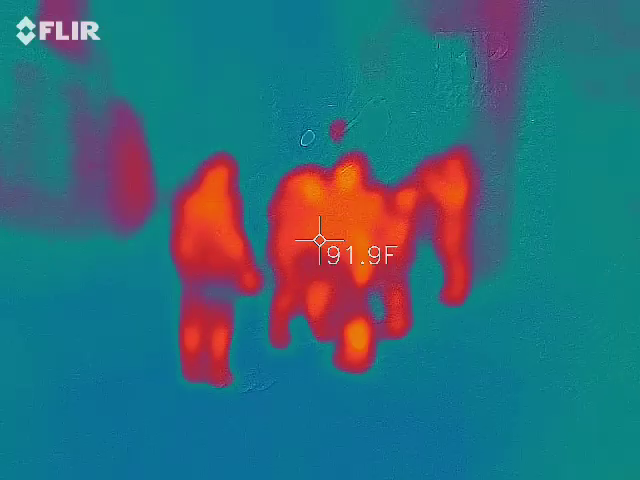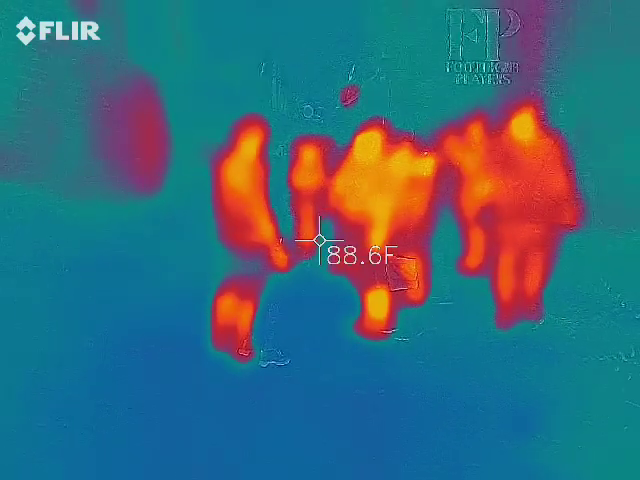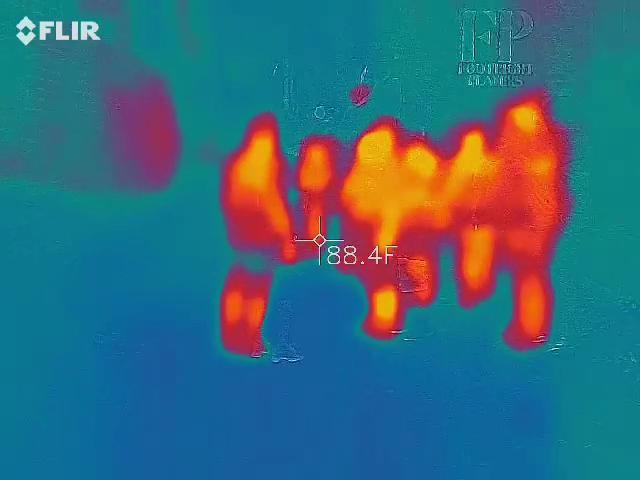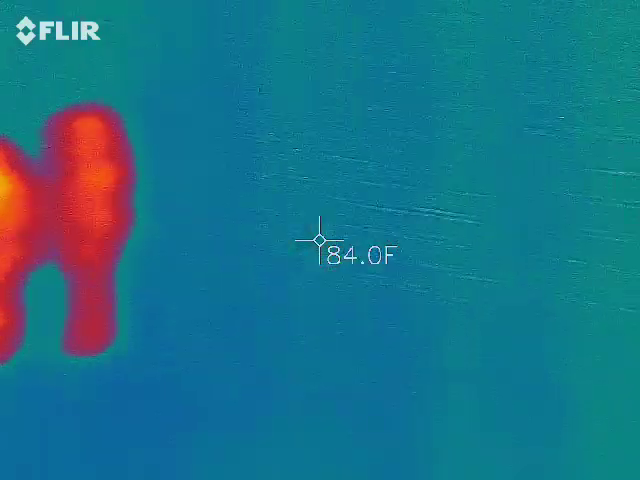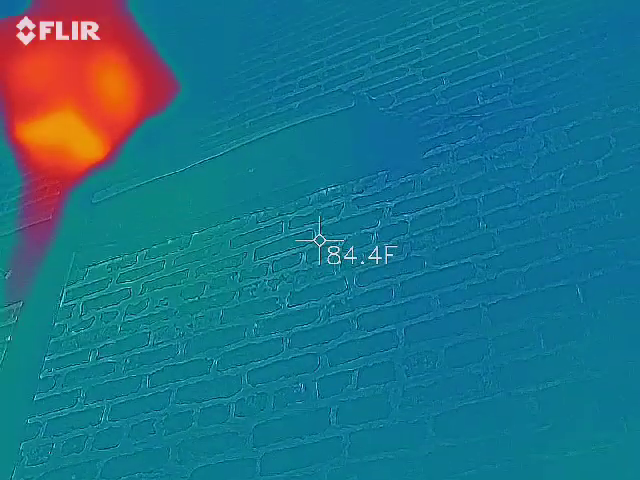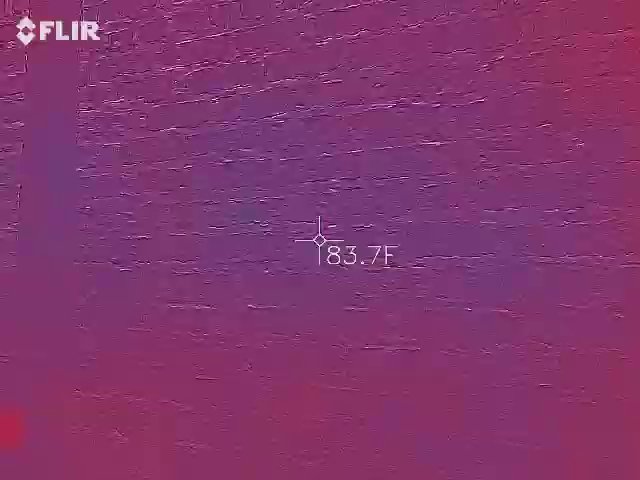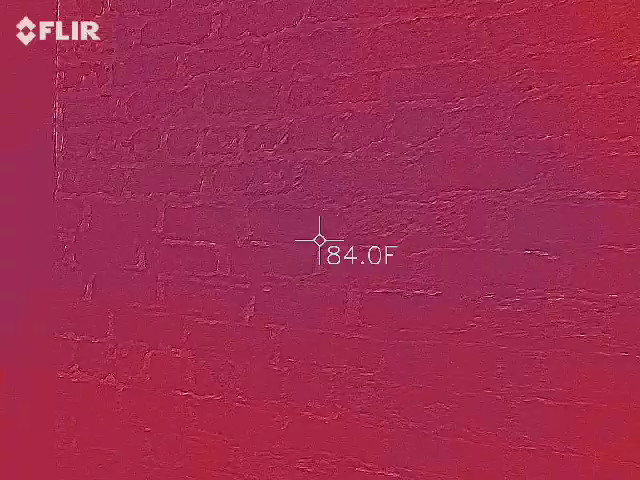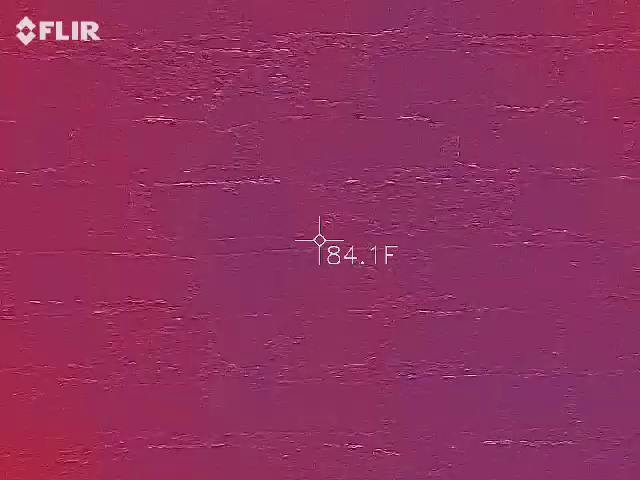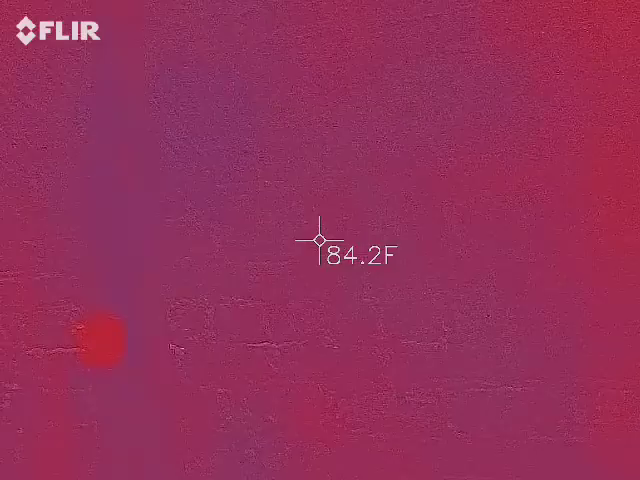Where's the handprint? That's what I was looking for. I think it's down there, in the house. See? And right here. You can't come in there. So, the end of this alley is...